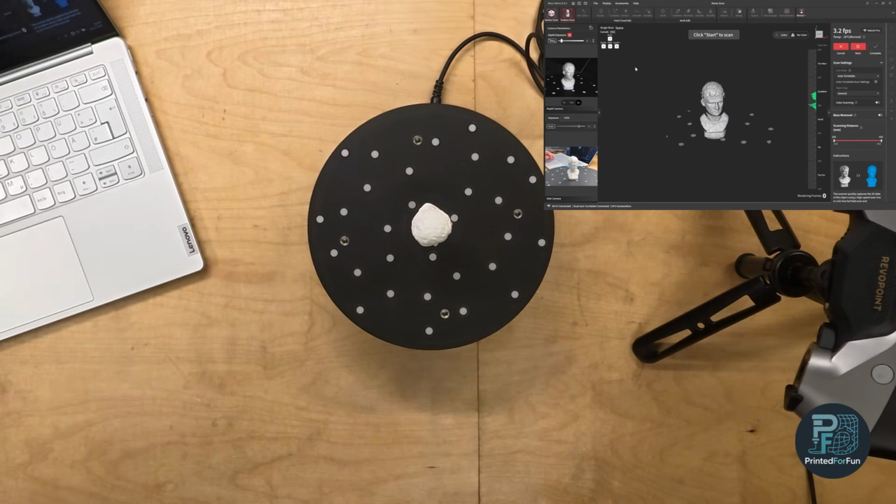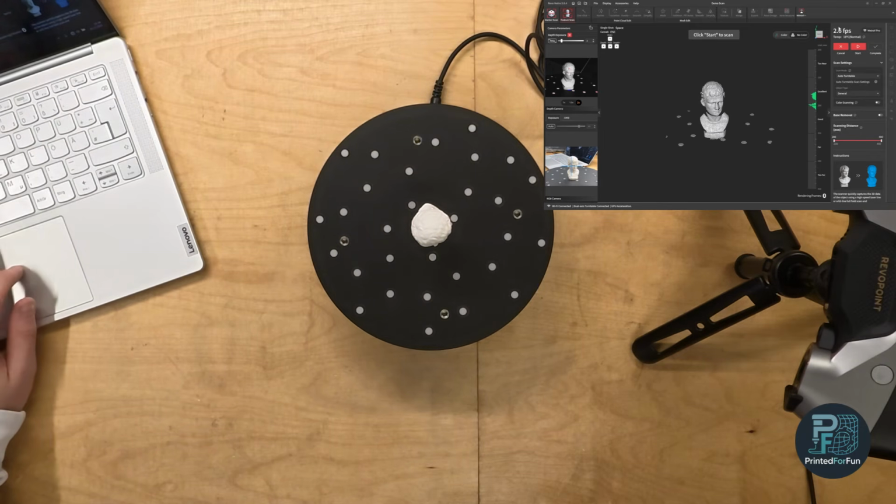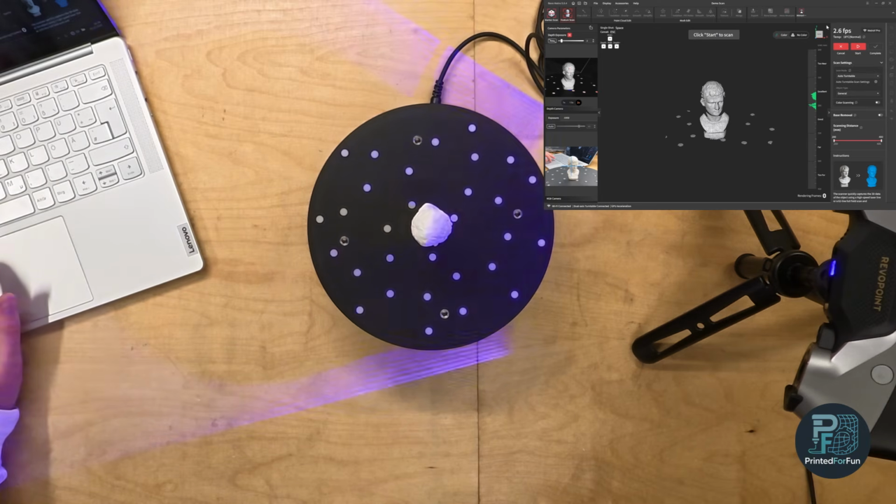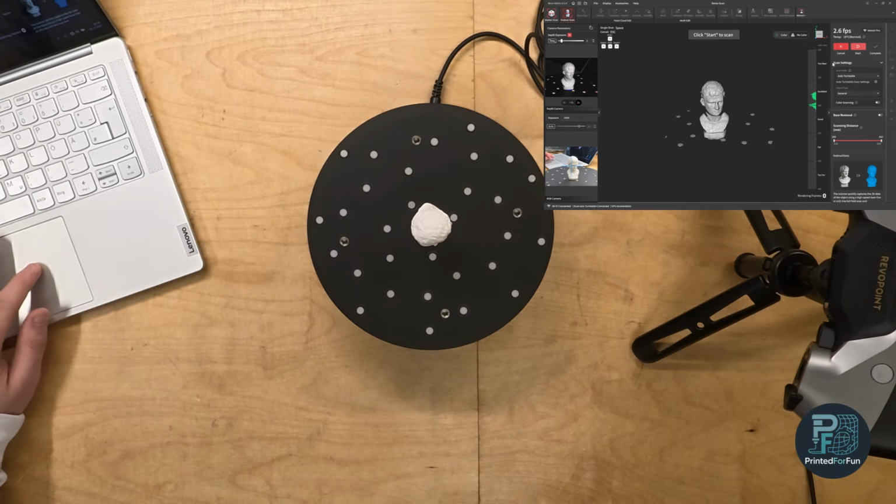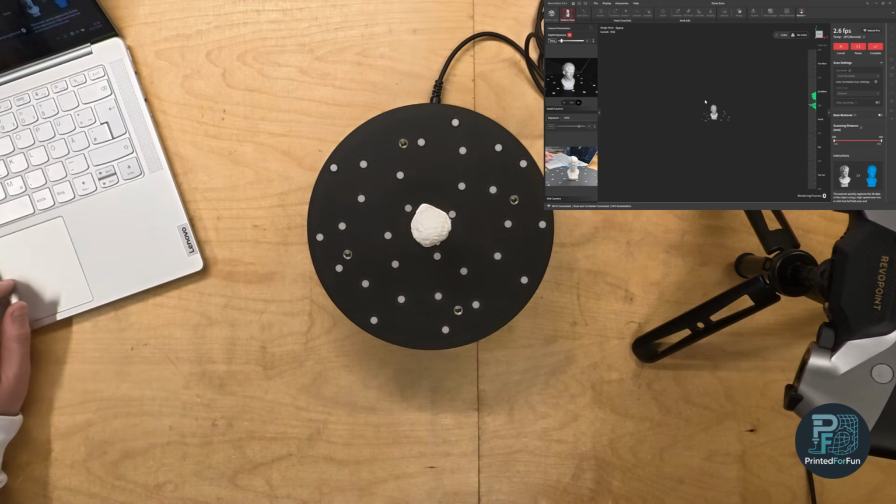This looks fine. Some people often seem to be confused why you are only getting 2.6 FPS in auto turntable mode. This is due to the fact that you're basically taking single shots. You want to take still shots, and there is no reason why it would scan faster.